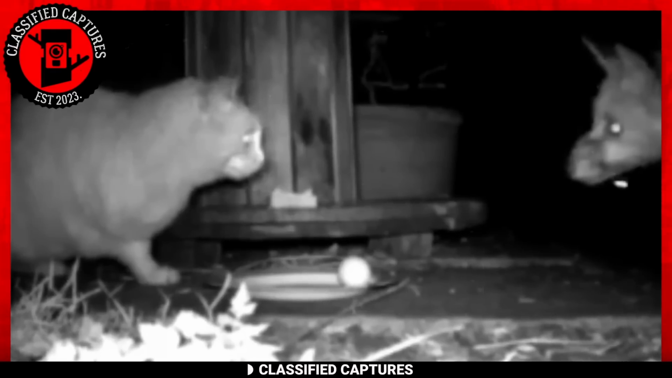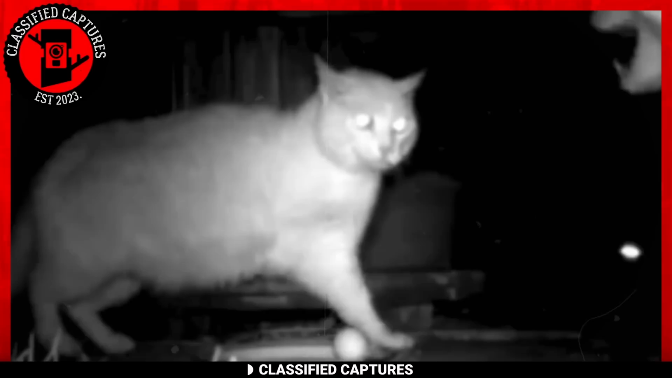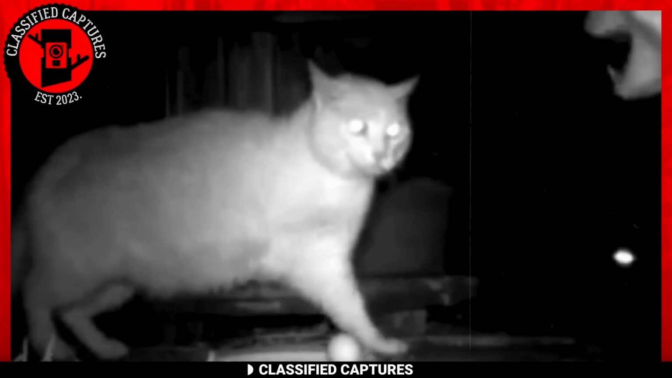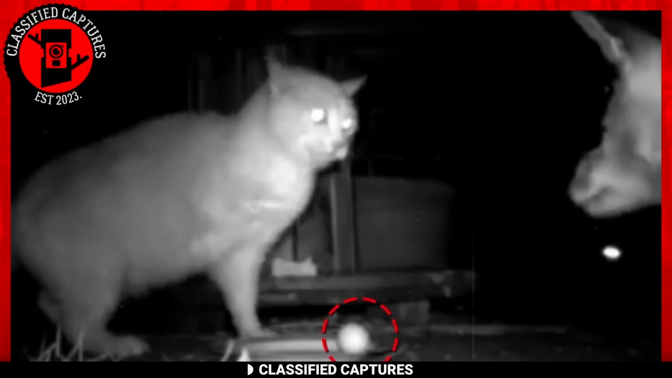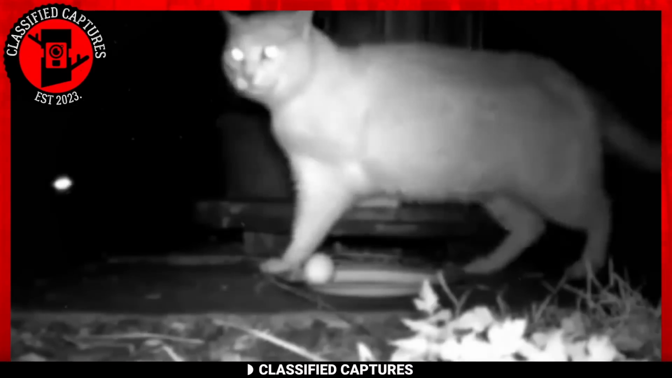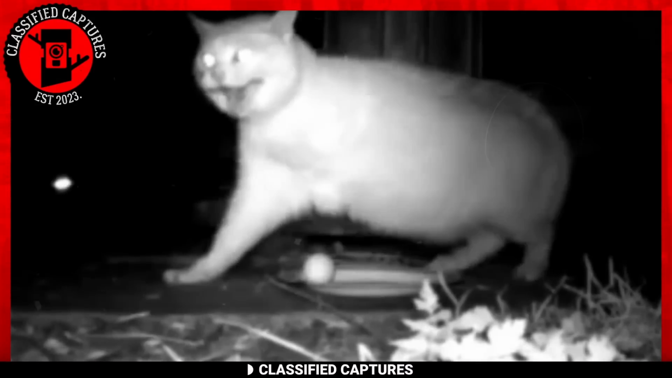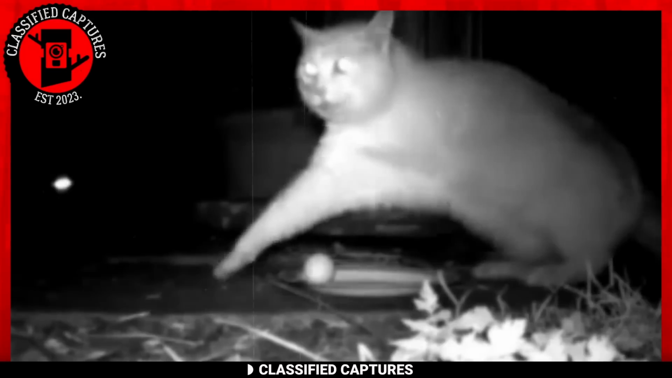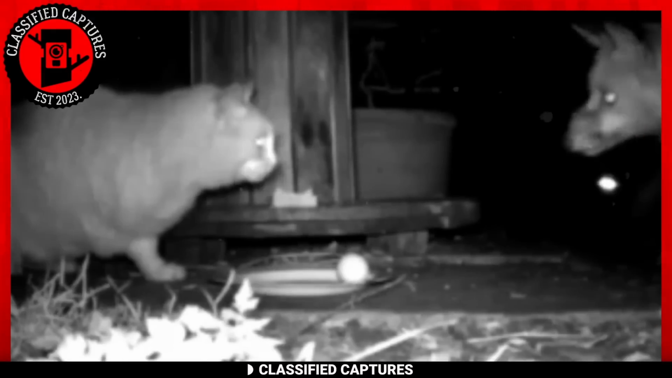It visited Monsieur Pussycat's territory to steal an egg. Eggs are some of the favorite things foxes like to eat. But today was not going to be business as usual for Mr. Fox. As you can see in the footage, the cat's standing over a plate with what looks to be an egg on it. A fox comes by and attempts to take the egg, but the cat was not going to have any of that. It takes a defensive stance and fends off the fox despite having only 3 legs.